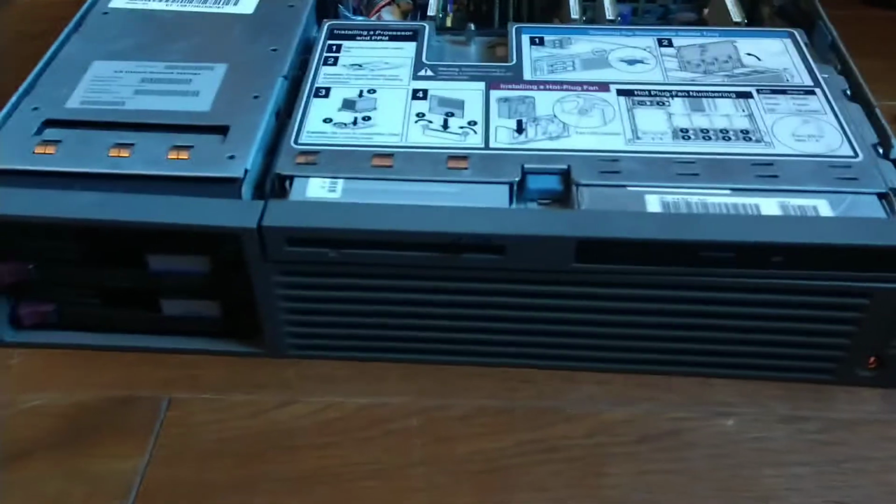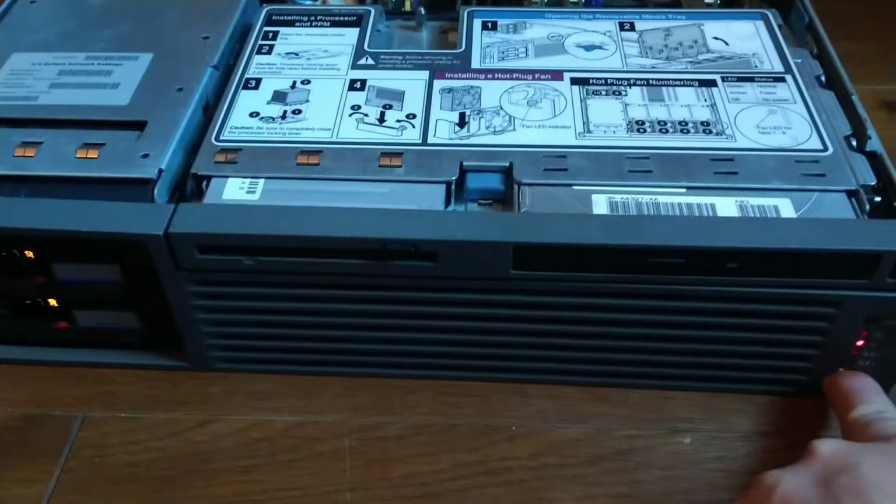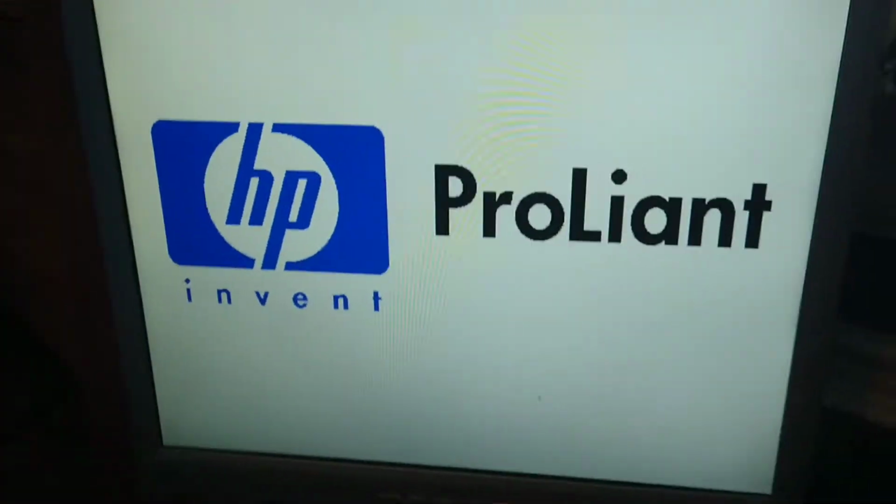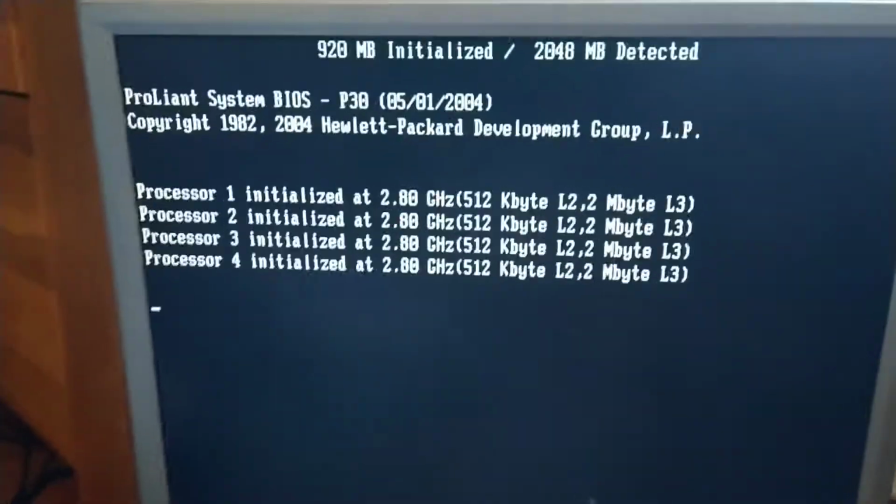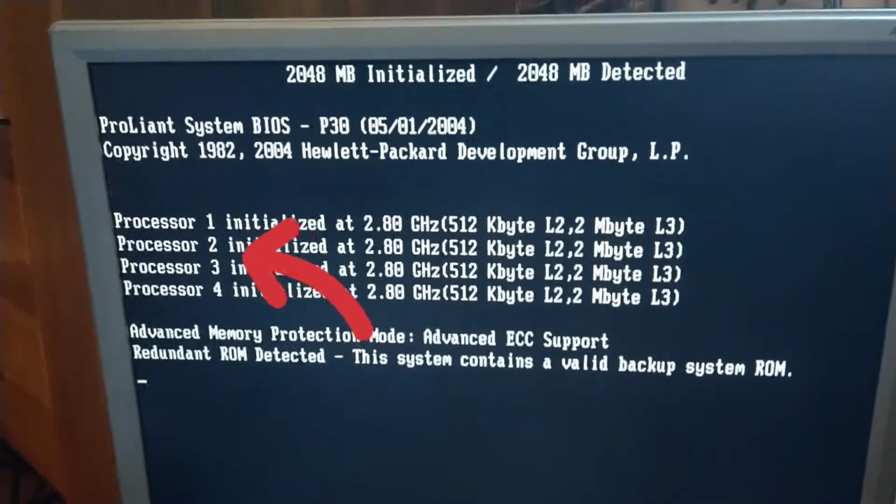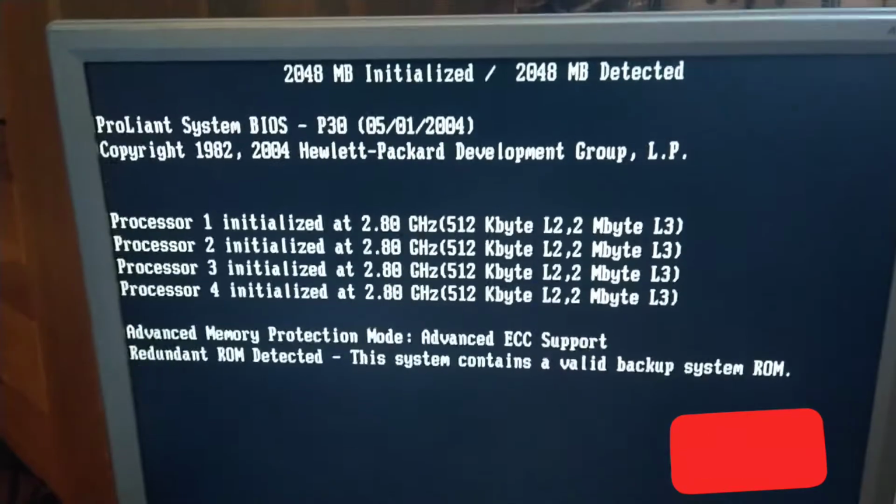Okay, let's get into it. I'm going to turn the machine on. See, the BIOS itself is going to turn on. We can see there are 4 processors, 2.8 gigahertz.